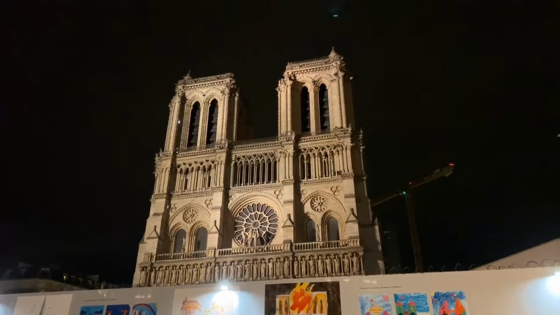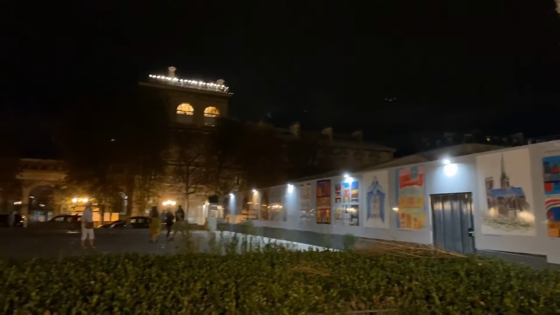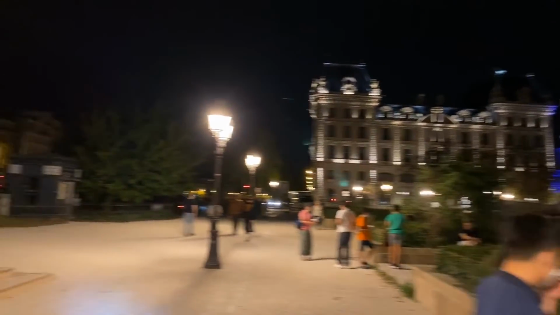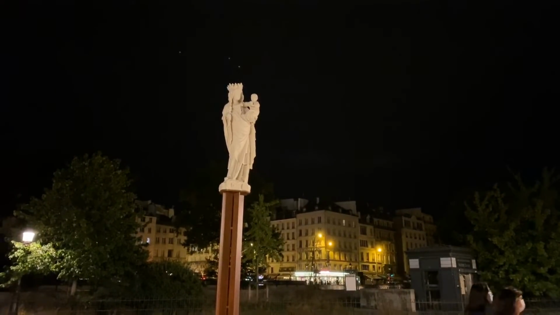So the back and the sides aren't really lit up at all. But the front here, it's nice that they're making an effort. And all of this that was closed for a long, long time, this area is now open to the public. And let's move on. Oh, this is new. This is new to me. Let me zoom.